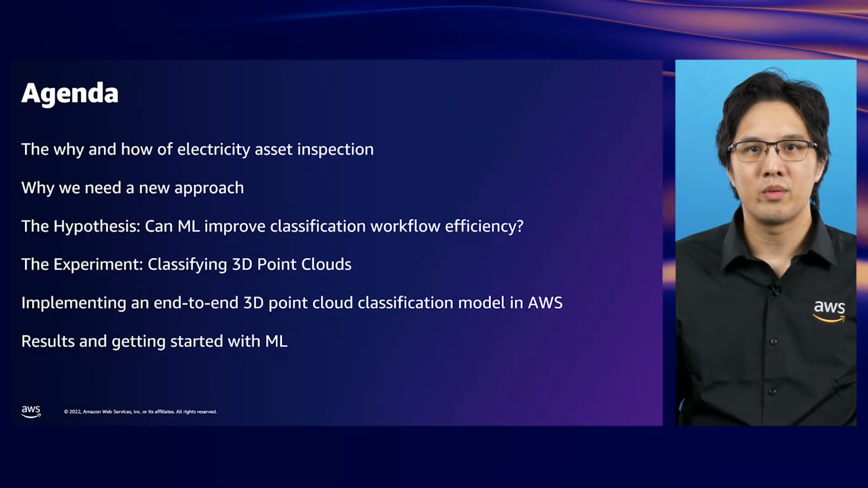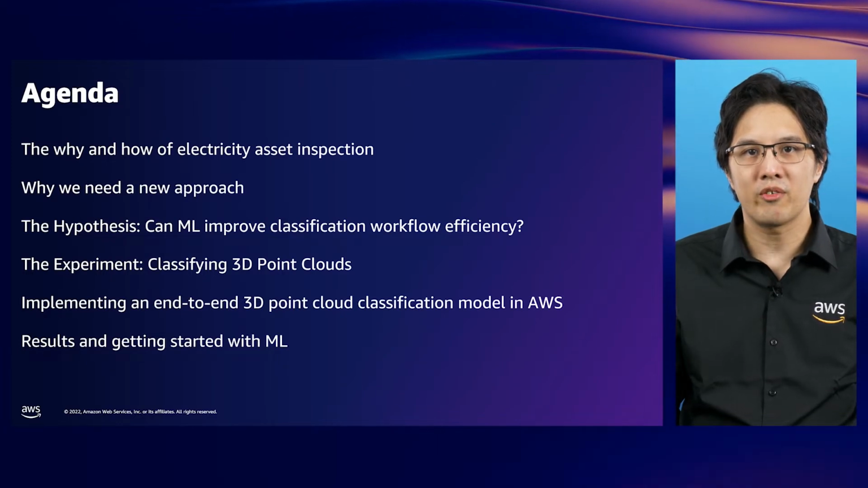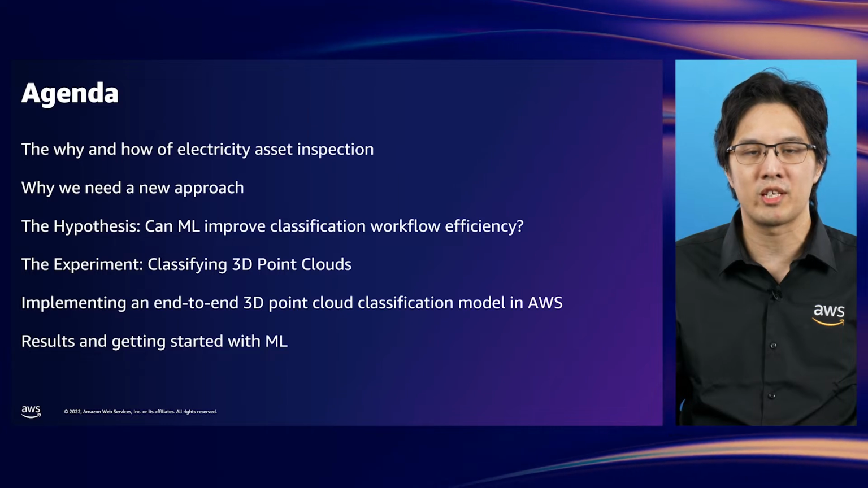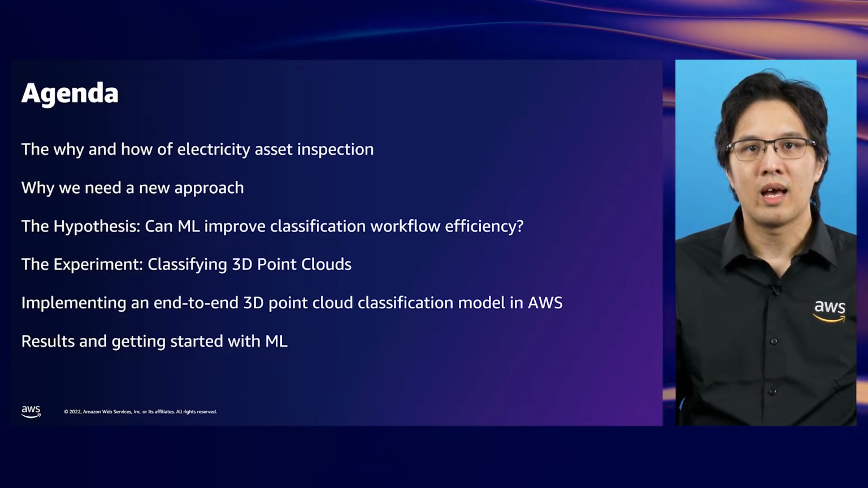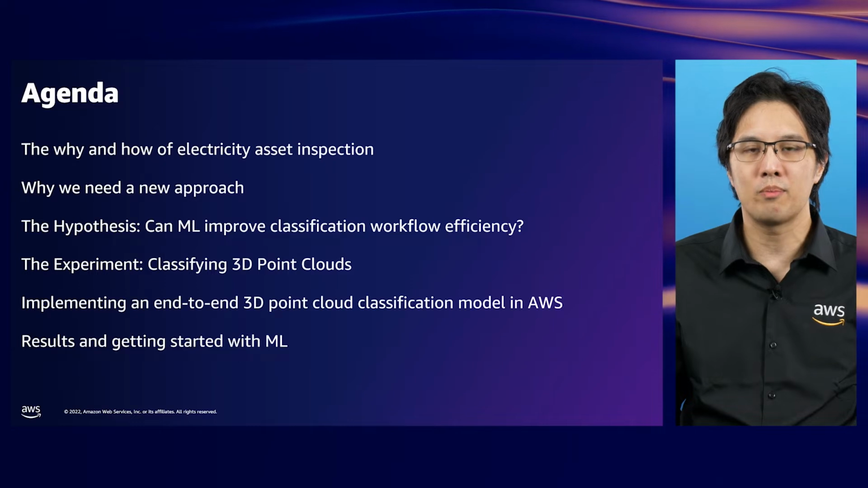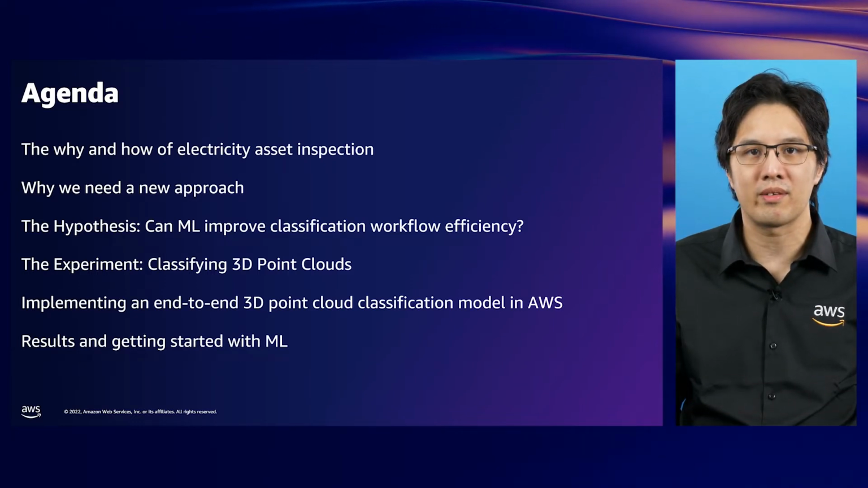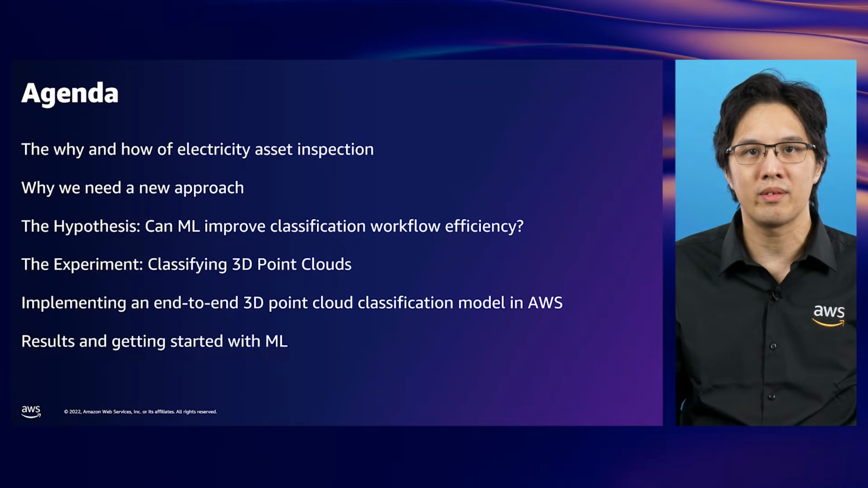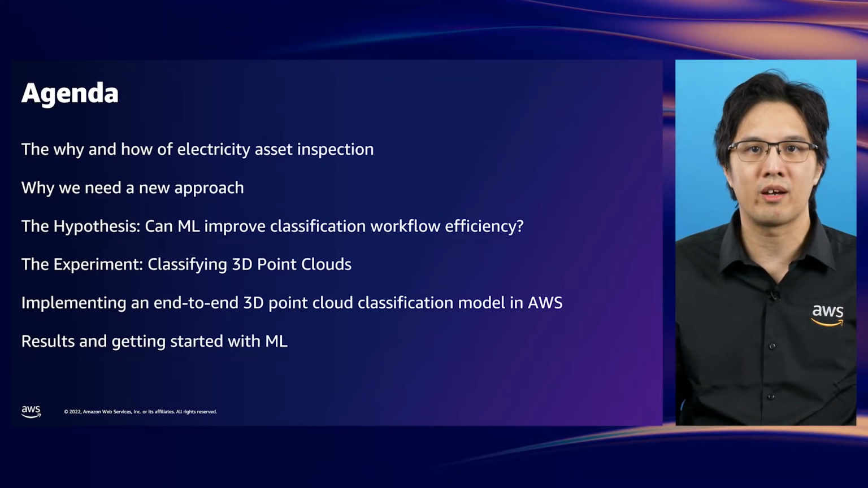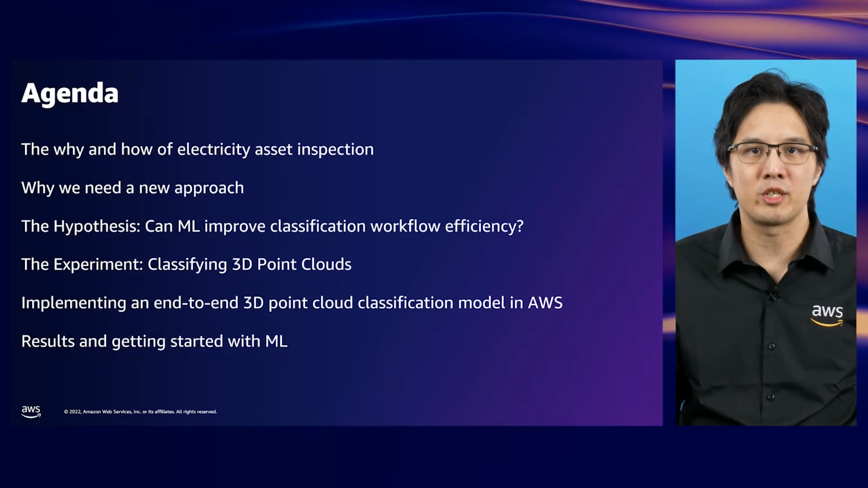In today's session, we'll take you behind the scenes of how electricity inspection works, the drivers behind needing to leverage machine learning to improve Geomatic AI's existing vegetation management process, how Geomatic AI and the AWS Machine Learning Solutions Lab work together to build a point cloud semantic segmentation model to identify electricity assets and vegetation in 3D space, how the machine learning solution was integrated into Geomatic AI's vegetation management workflow, and finally, the outcome achieved by Geomatic AI.